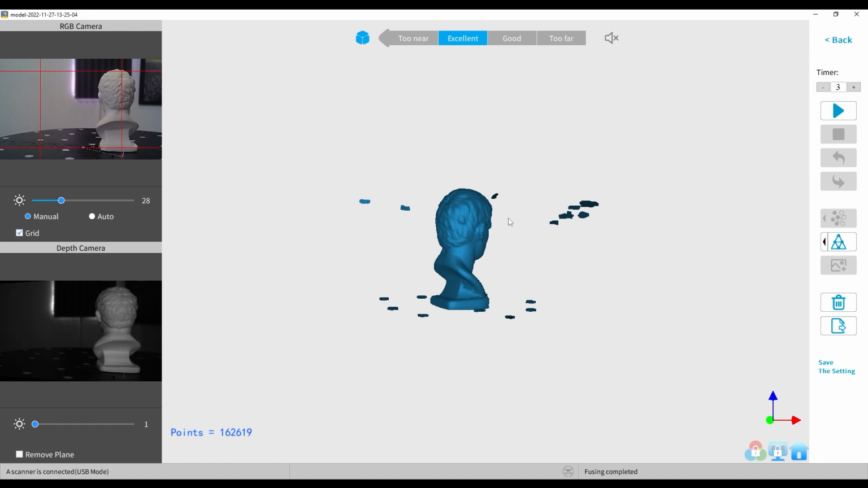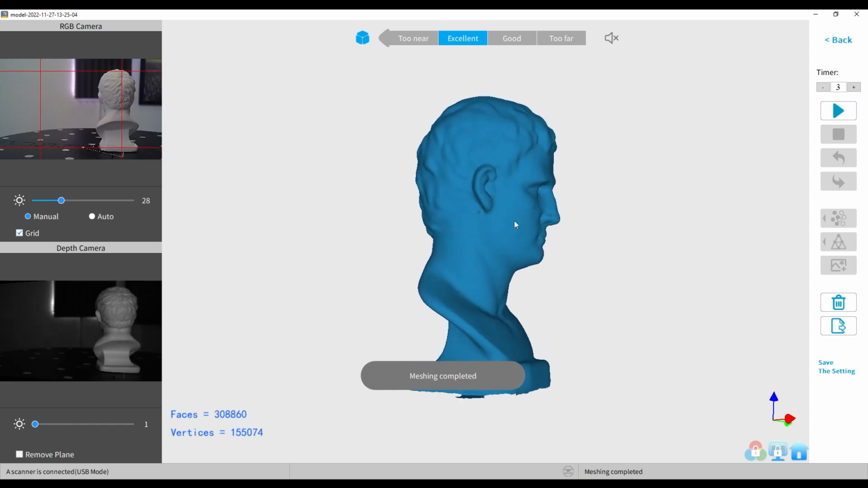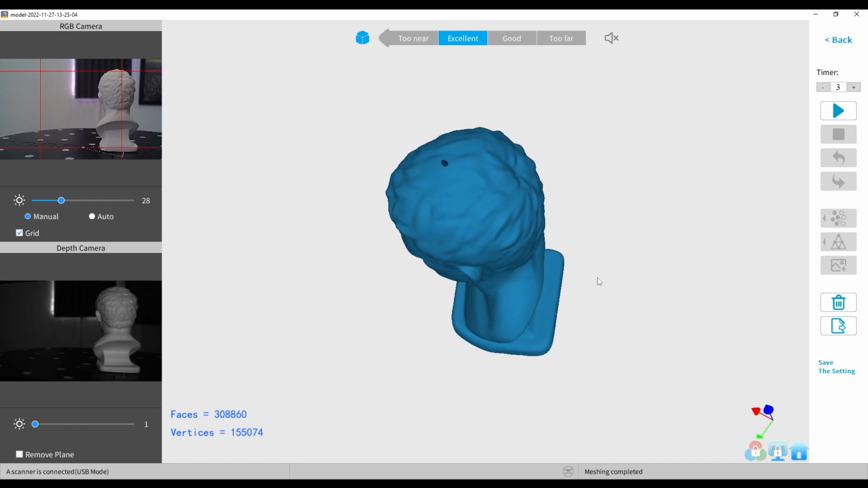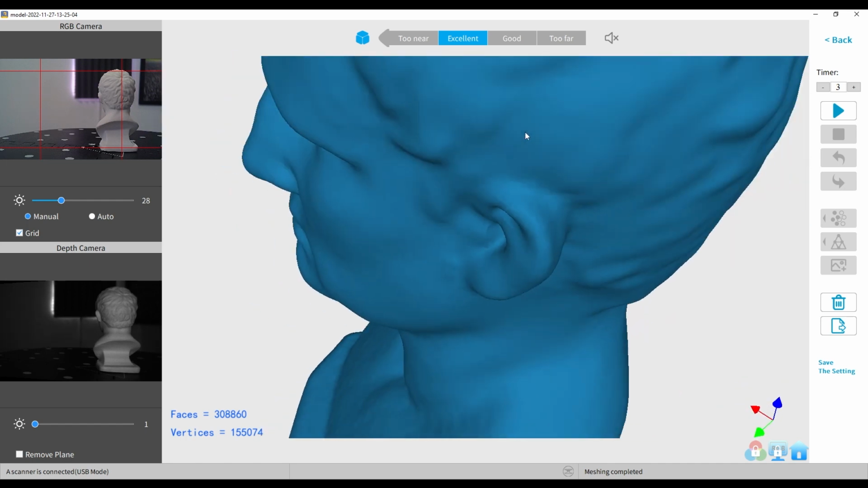Okay, so that is now saying fusing complete. That took a little while. So I'm now going to hit mesh. And what this will do is turn basically the point cloud that it's just generated into real geometry. Okay. And initial impression is it looks pretty impressive. Although we do have a little hole on the top. I thought I would have got that. Oh, that's a bit annoying.